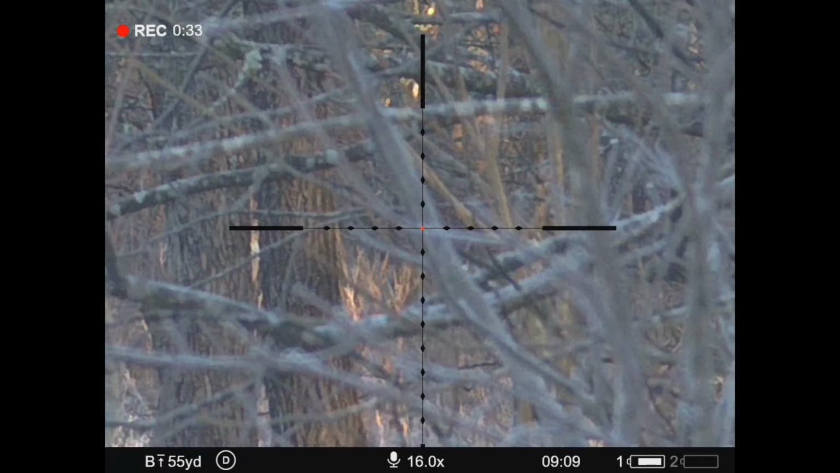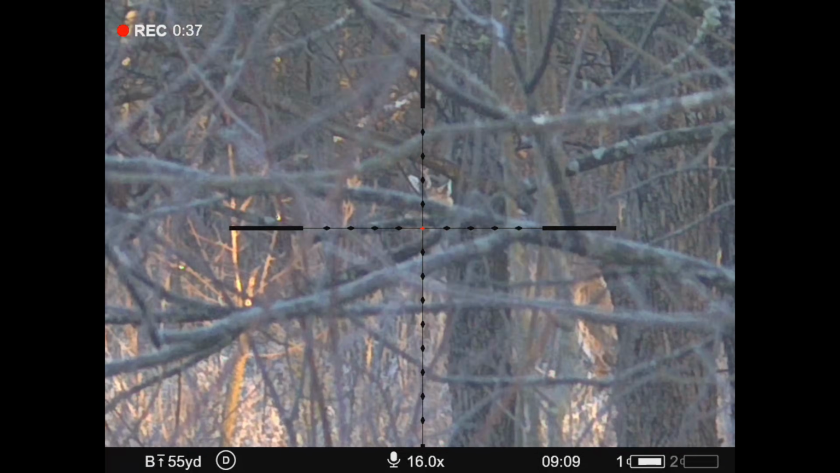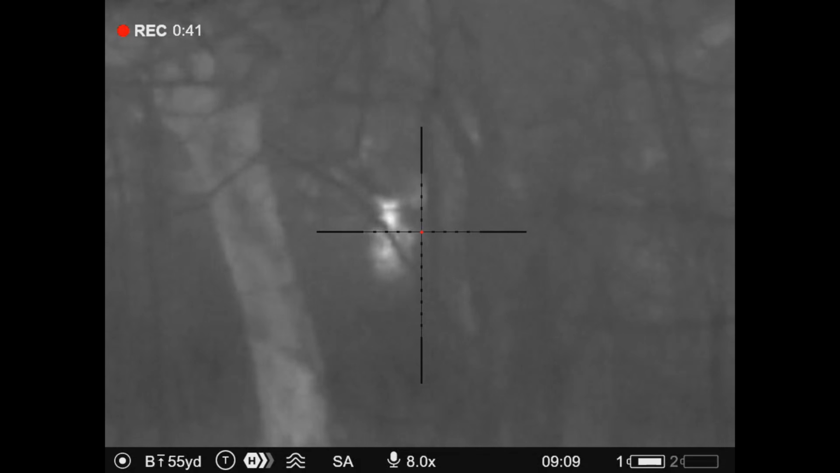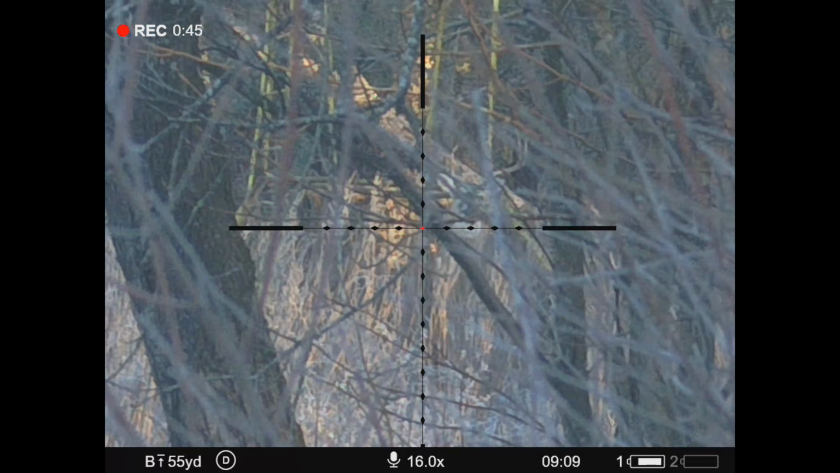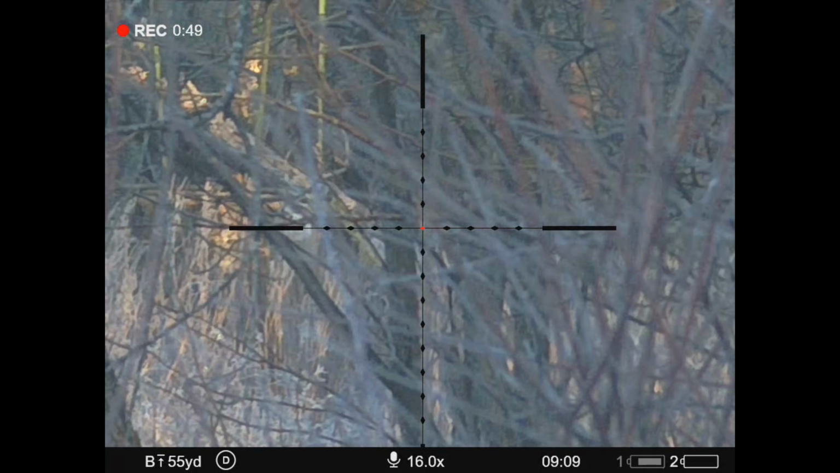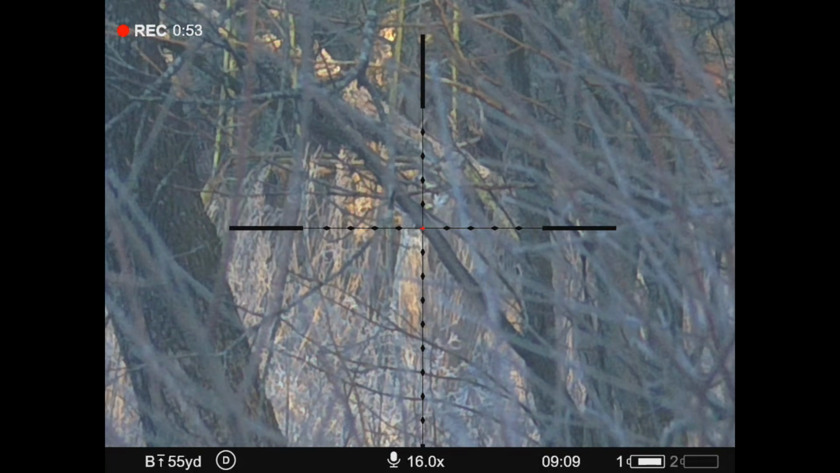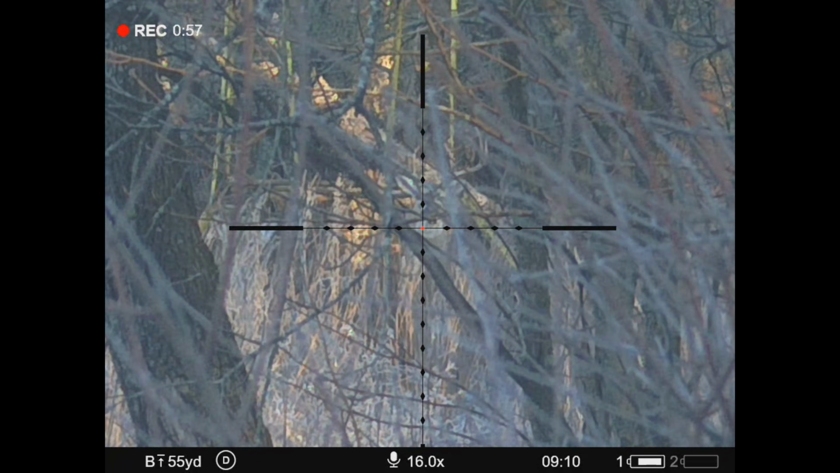You can have it in the thermal channel, find your target, and then let's say that you are deer hunting and you want to make sure that you are only there for does this weekend, so we're just going to shoot a doe. You don't want to accidentally shoot a small buck. Or that big buck has been hanging out in that bottom, and I want to know that I am just going to get him.